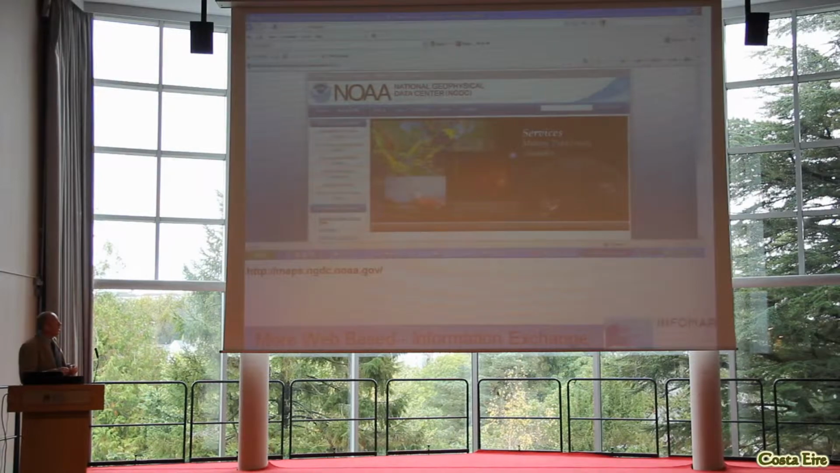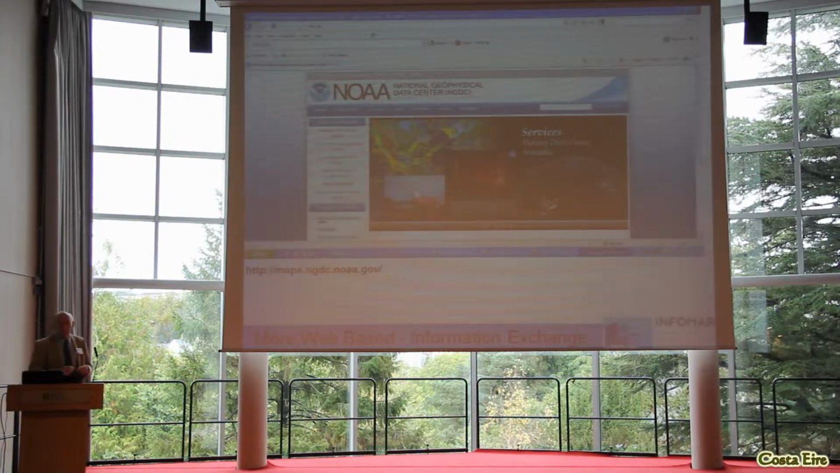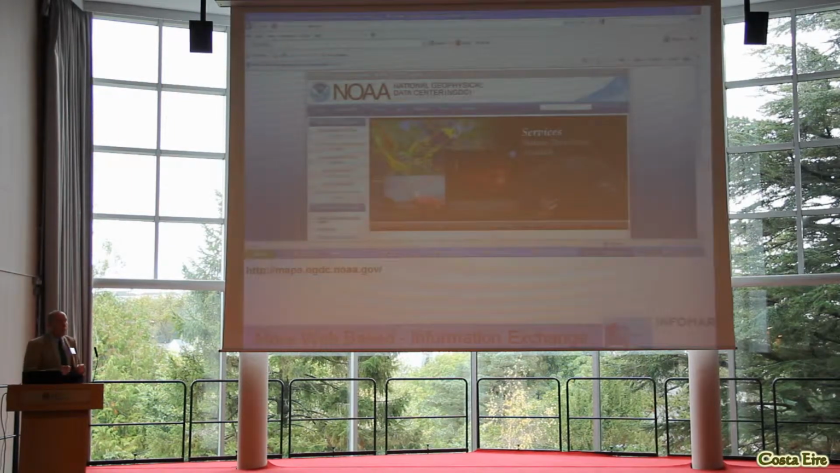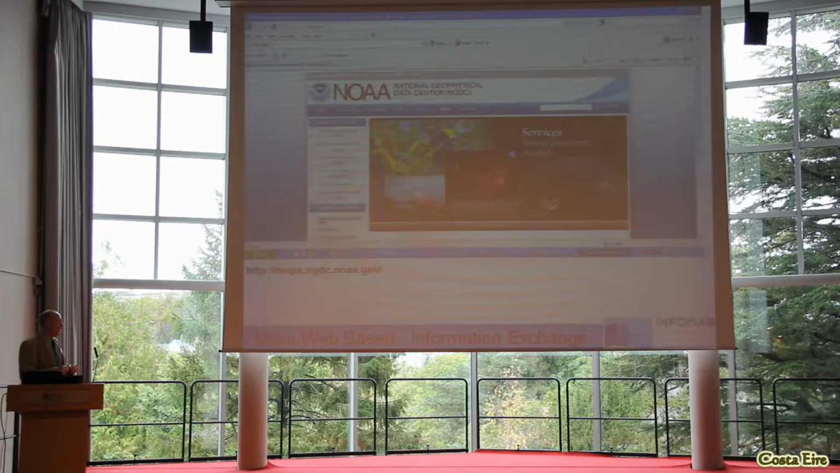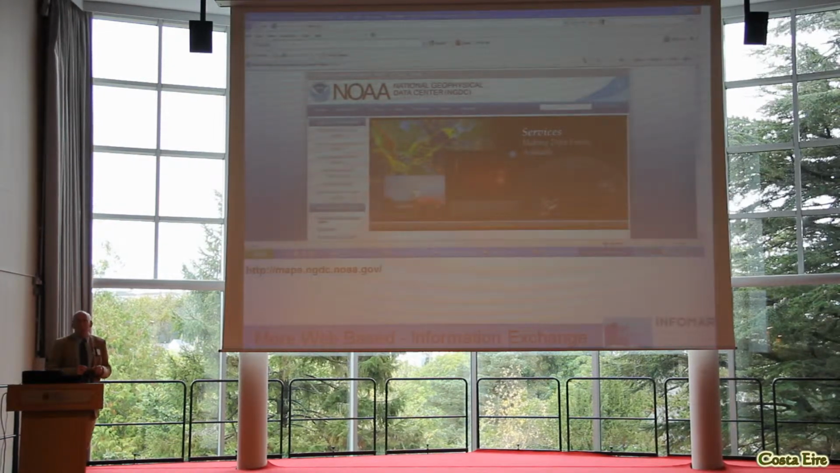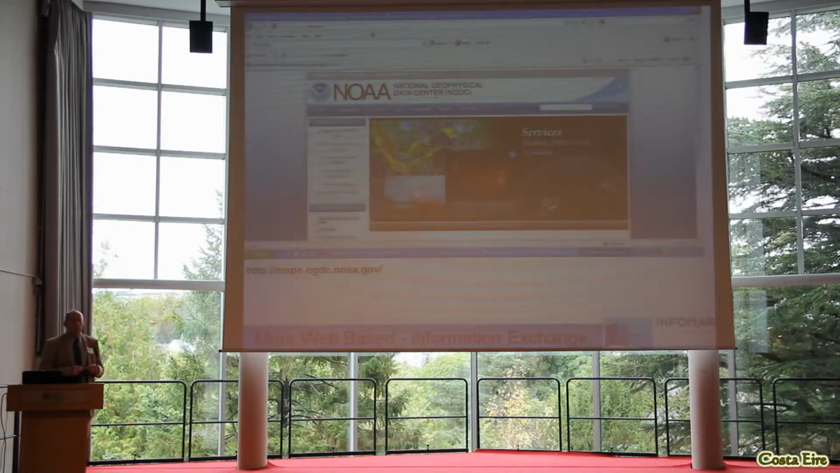All of our data is on the National Geophysical Data Center in the US. Different applications require different types of data. So this particular application, what they get is the raw data. They're not getting processed data. They're getting just pure raw data, and that's what they look for, and that's what they load.